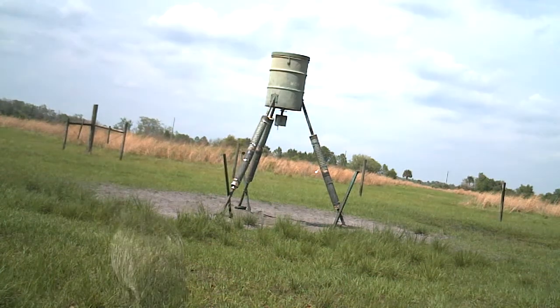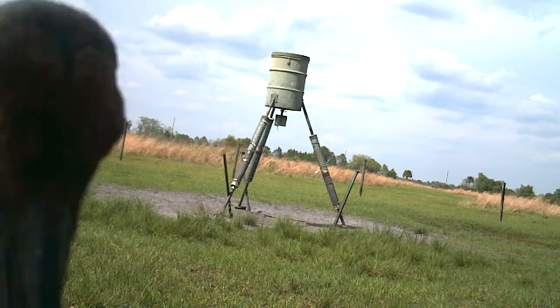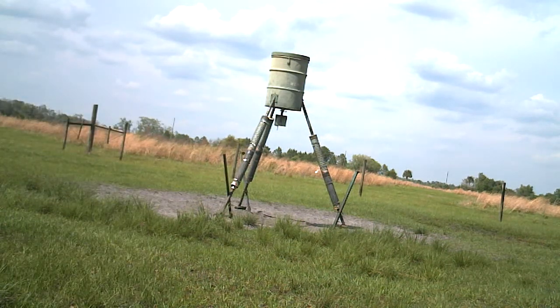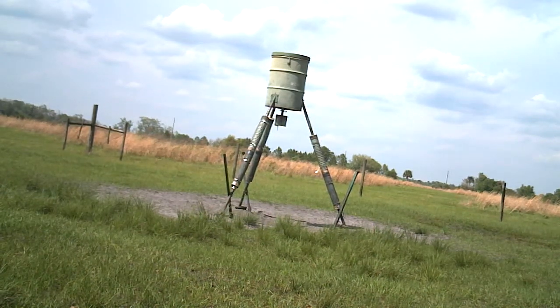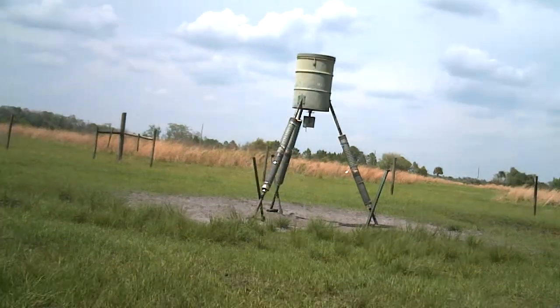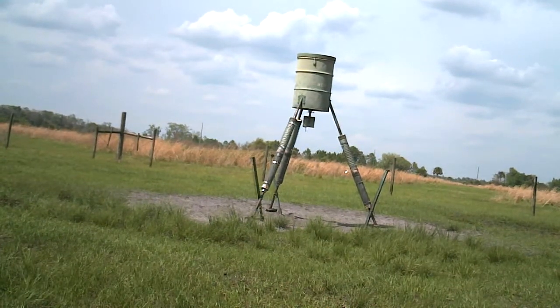Now there's a pair of them that come in, and they have the little baby. The guy, well, a guy or a gal, whatever it is, walks away and then comes back. That darn camera.